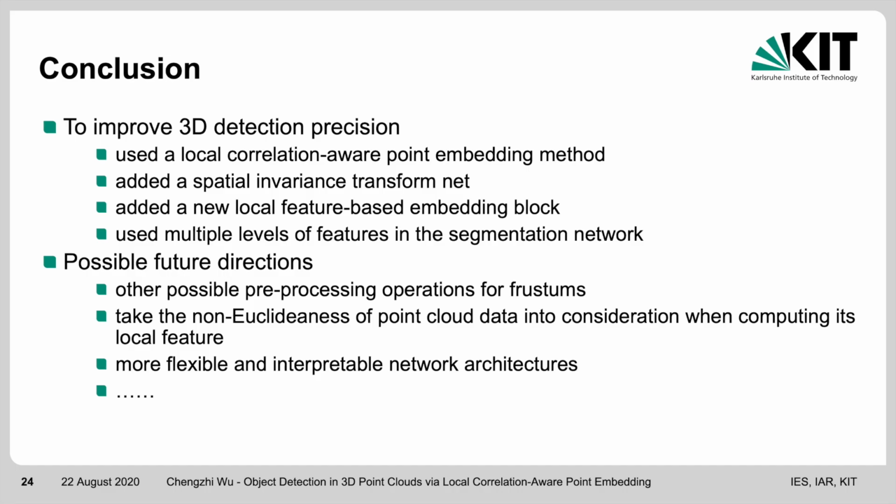To conclude, based on our baseline of Frustum PointNet, in order to improve 3D detection precision, we used a local correlation-aware point embedding method. We added a new local feature-based embedding block, as well as a spatial invariance transform net. We have also modified the segmentation network to further improve the detection precision.